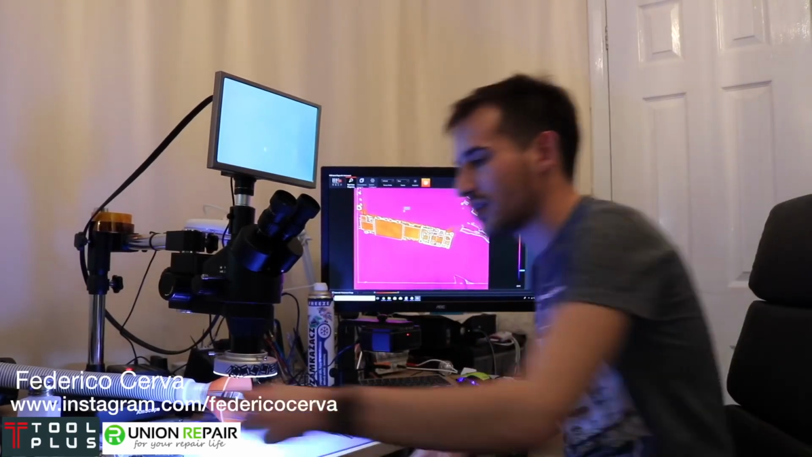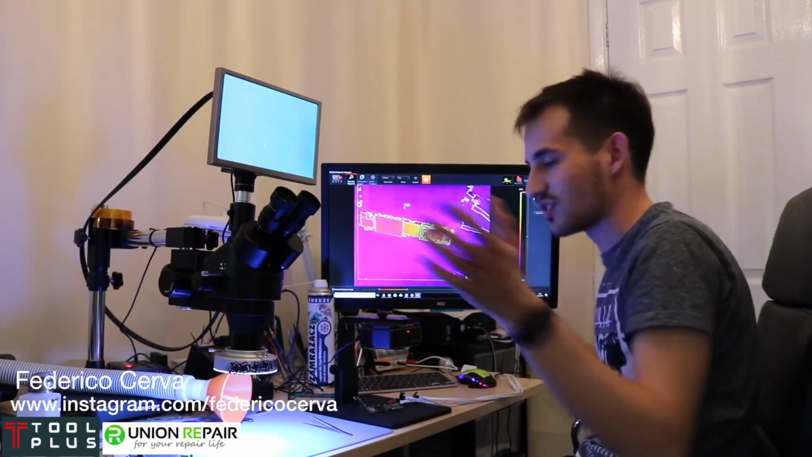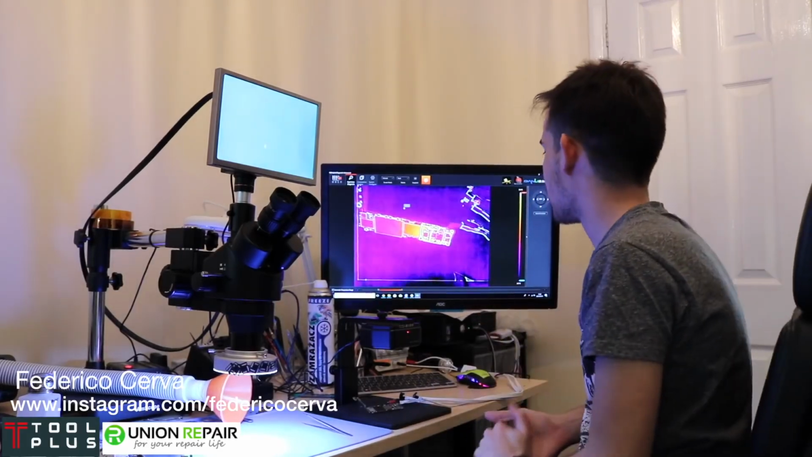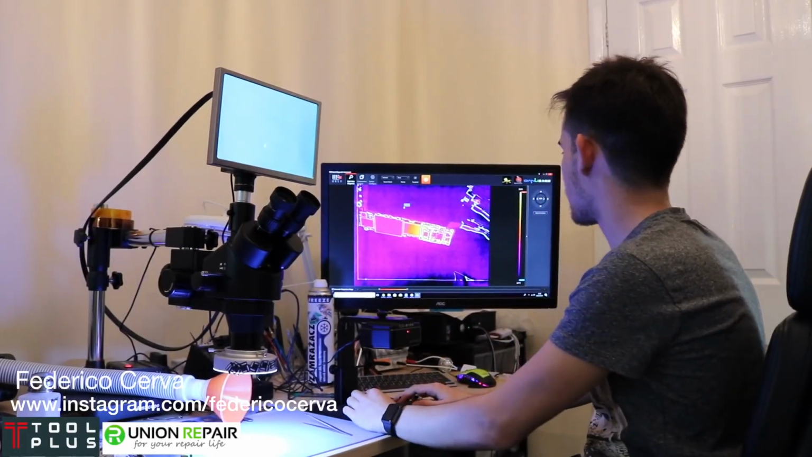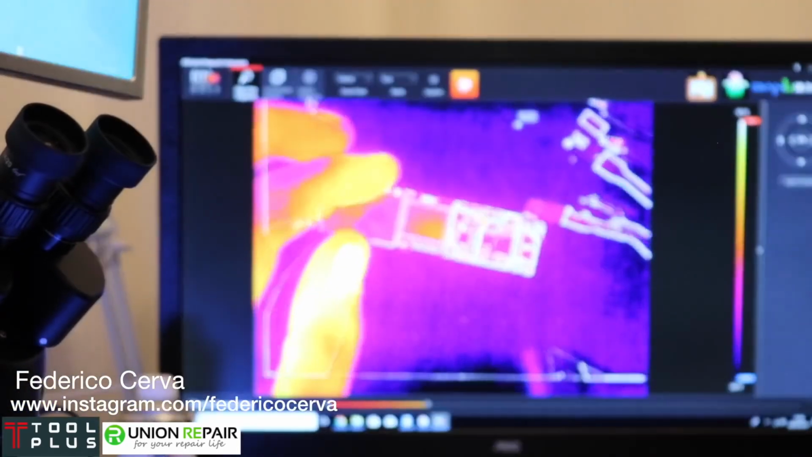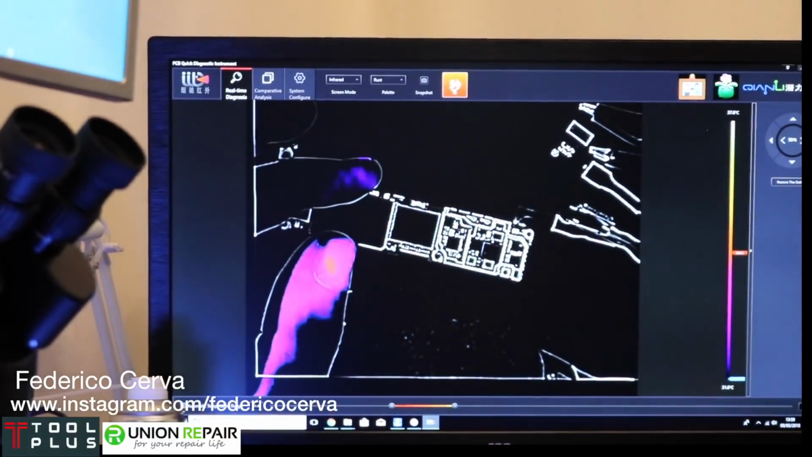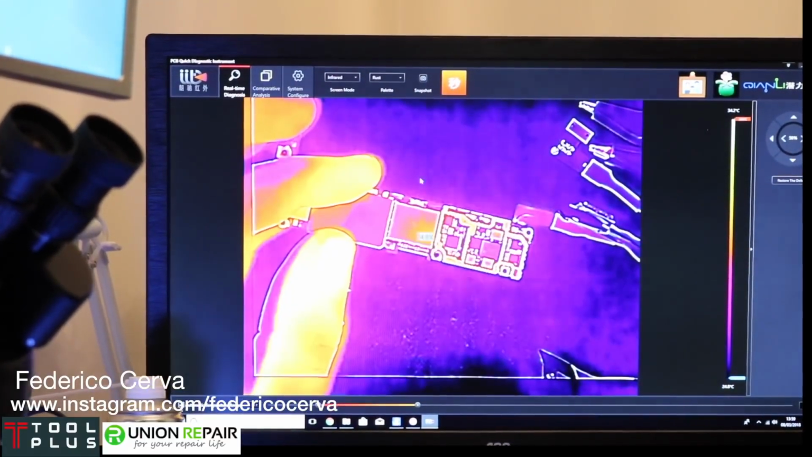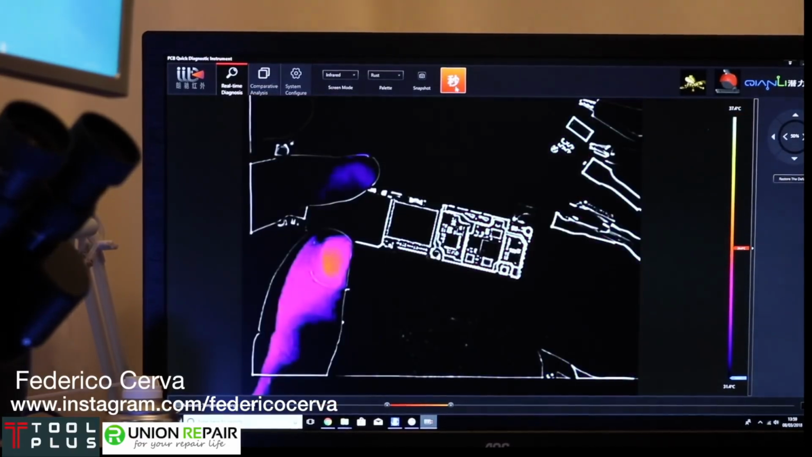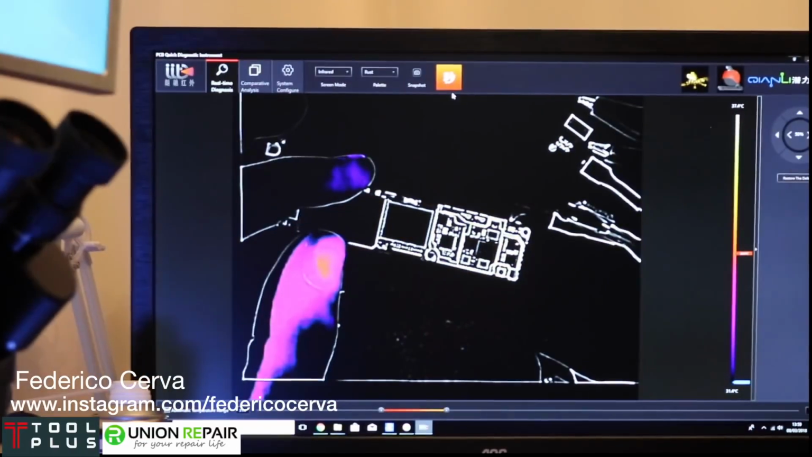Okay guys, so here we have a dead iPhone 6s. We're going to use this thermal camera to just give us a picture of what's happening. Plug into our DC power supply. Okay, and just have a look here. So now we have this option here. If we click the orange button, we can turn it into fast mode to find the problem faster than looking at this type of area. So what we'll do is we can just turn on the power supply.